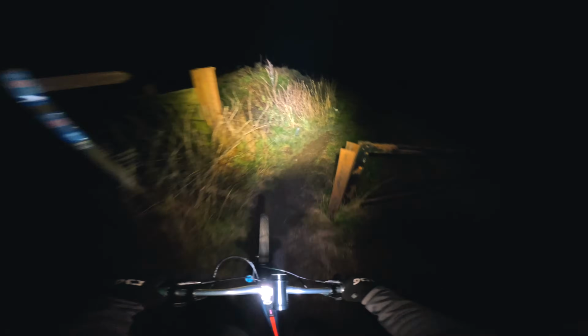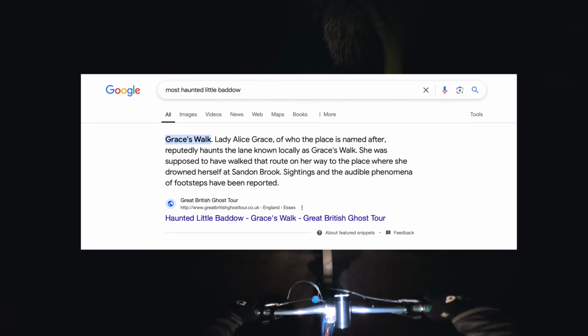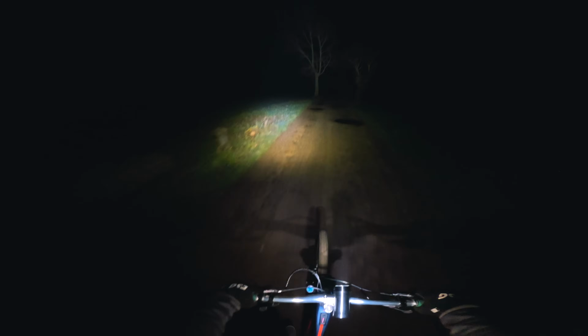This next bit then is called Grace's Walk, and it actually was on Most Haunted, which here in the UK used to be a TV programme about haunted stories, and this was probably the worst time to remember that story. I'm not even sure if it was true or not because I never saw the episode. I hope we don't find out the most scary way possible.